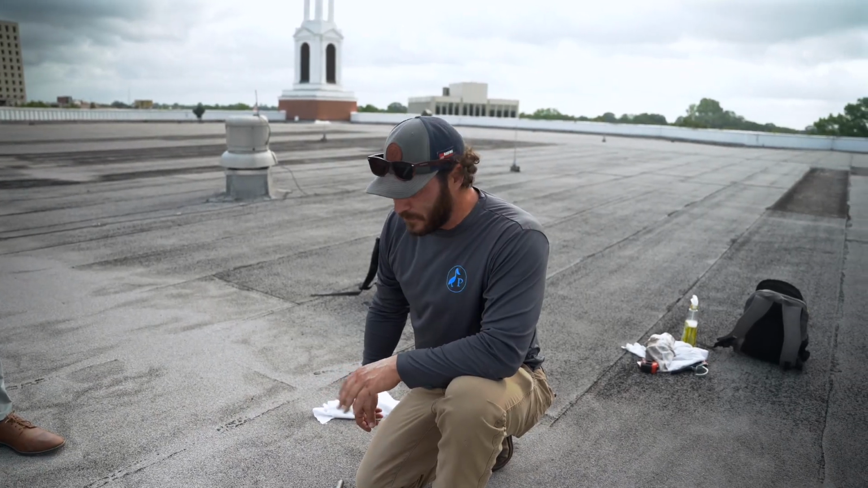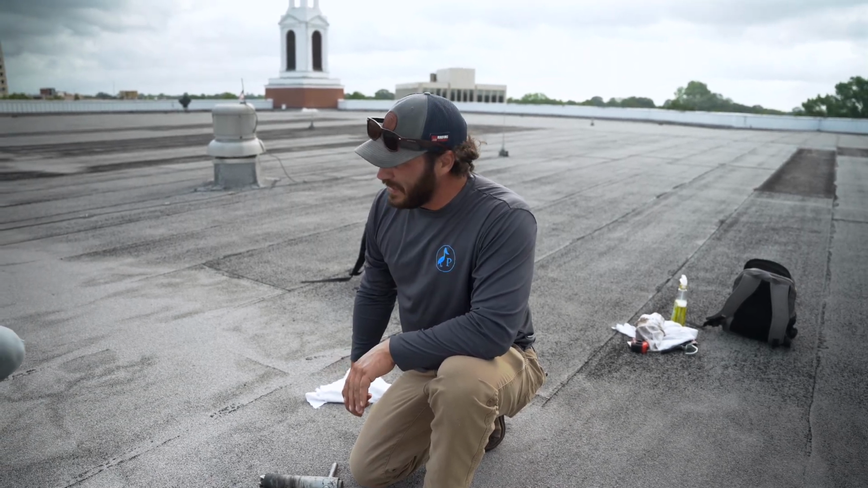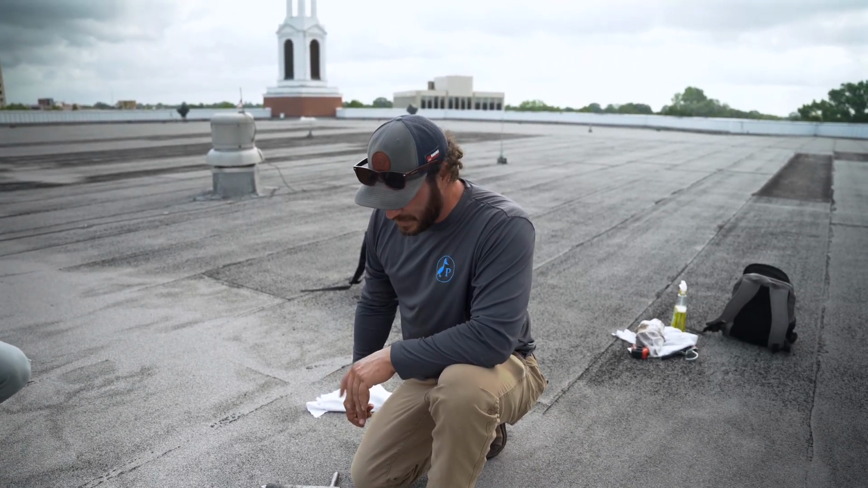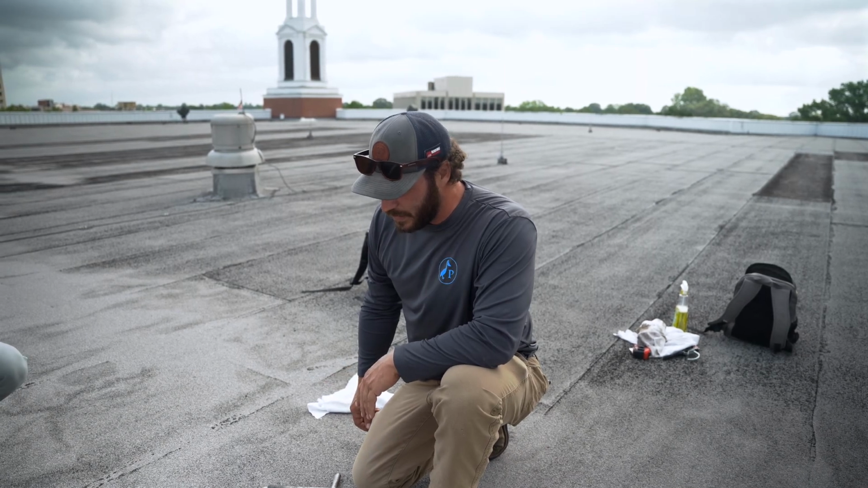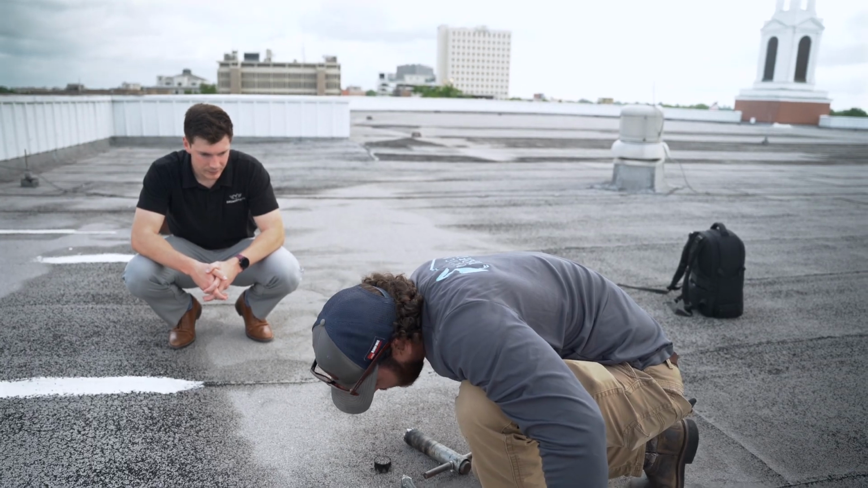This moisture is trapped on top of a steel deck. If this moisture just stays here and doesn't have a chance to get cut out, removed, or dried out, that'll just really cause issues. Very shocked to find how much moisture is actually in here.